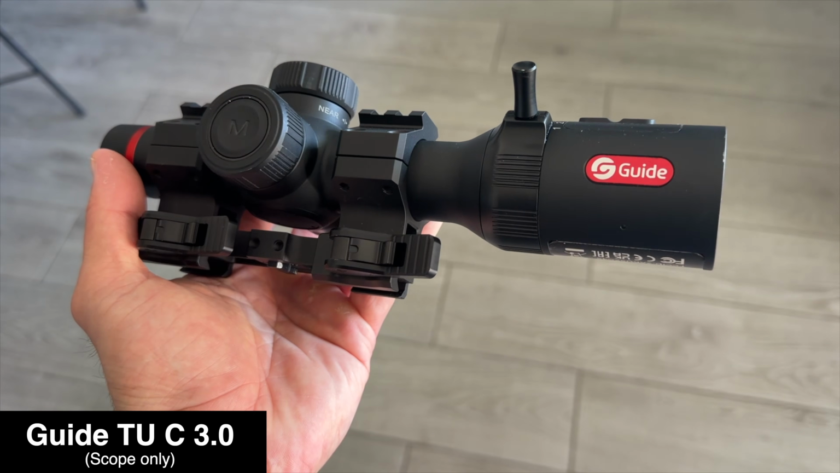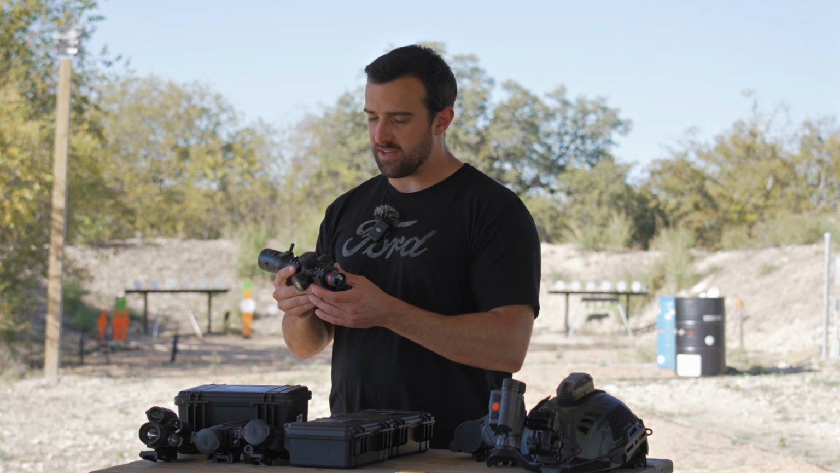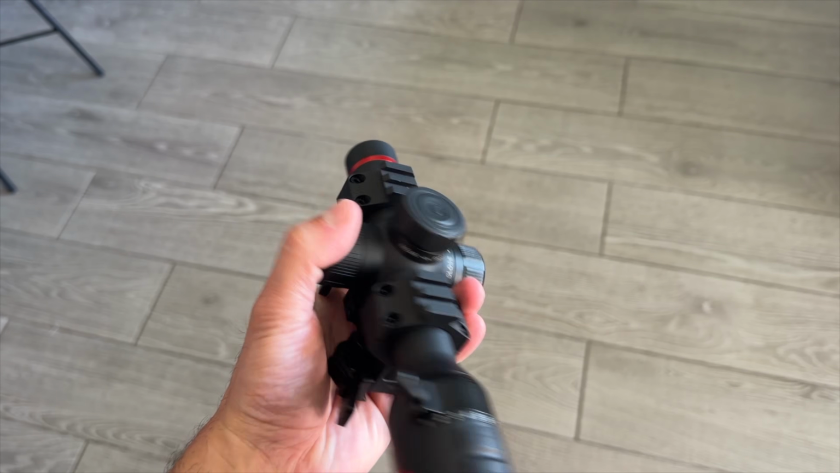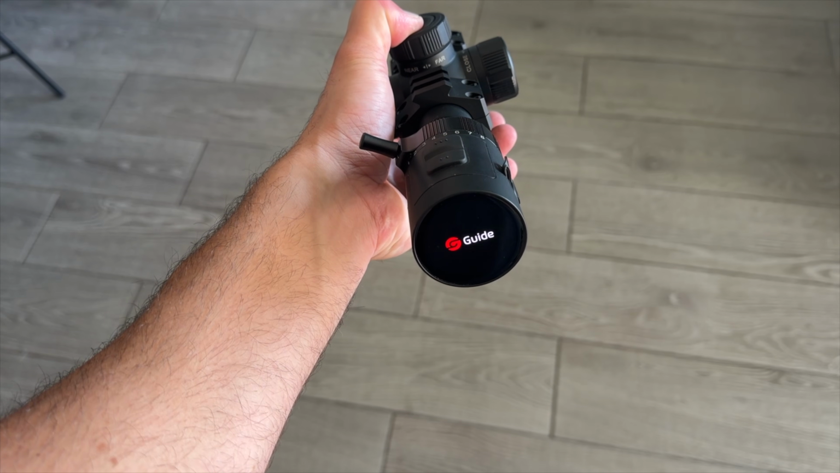Things to know about it, it's a scope only, no monocular, unless of course you just want to do one of these numbers here, which you can. But yeah, scope only, no clip-on feature, nothing like that. Resolution's 400 by 300, 25mm lens, 10 reticles, different reticle colors as well, video and audio recording, and it weighs just under a pound, 0.97 pounds without the mount.